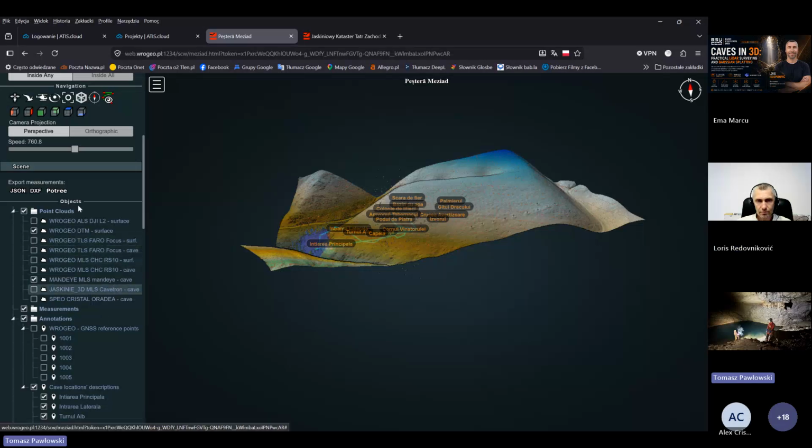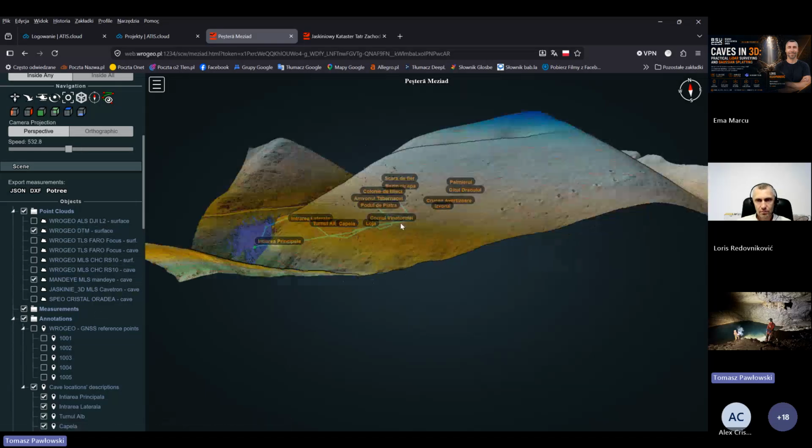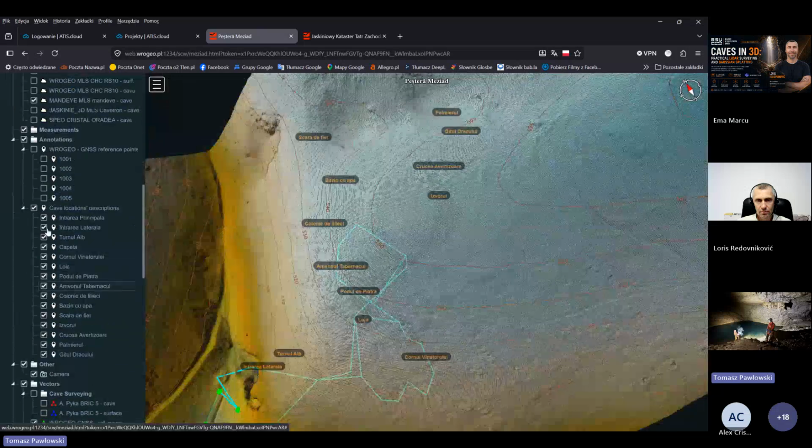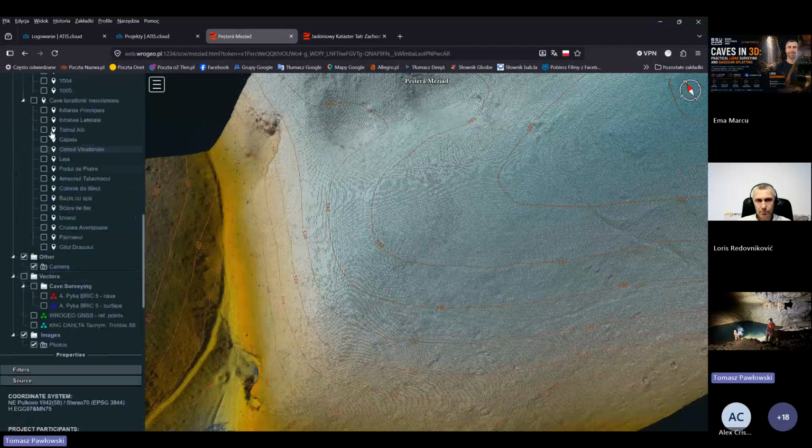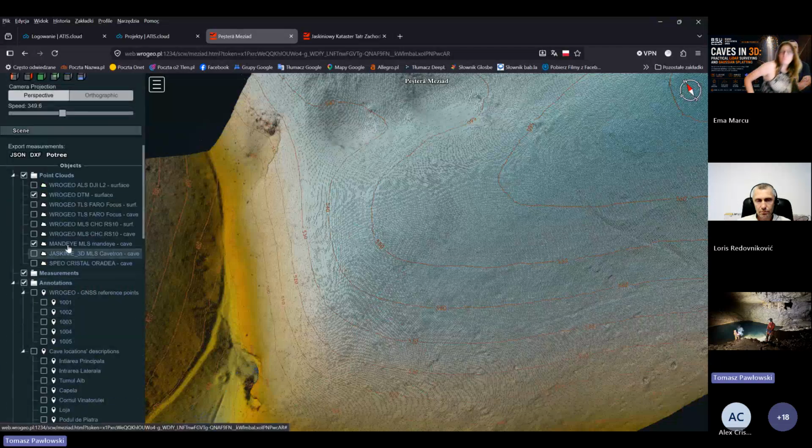Faro and many other LiDARs, we are comparing Cavetron, and we have a lot of information. One moment, I will turn off some unnecessary layers and show you. There is a surface, we also made the surface, but it's not necessary here.